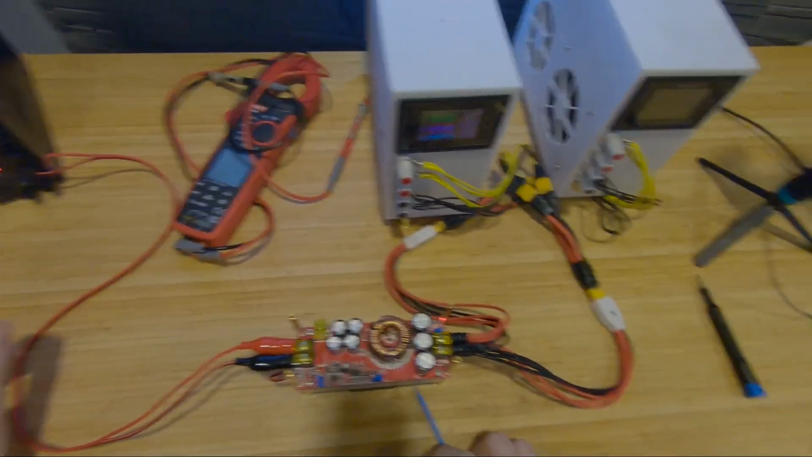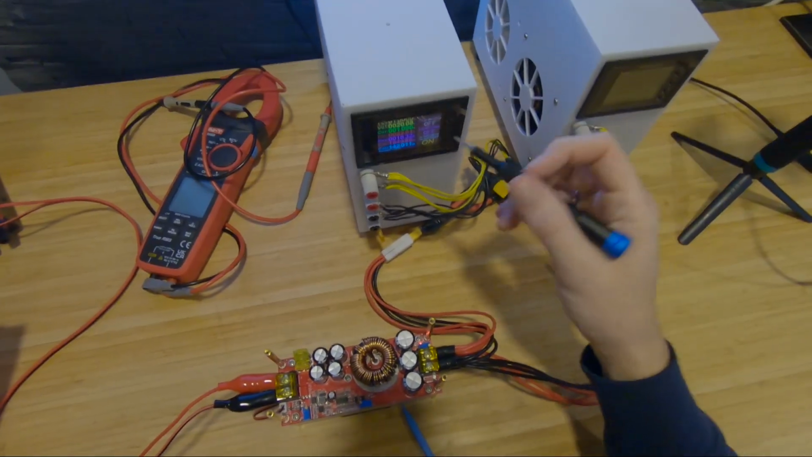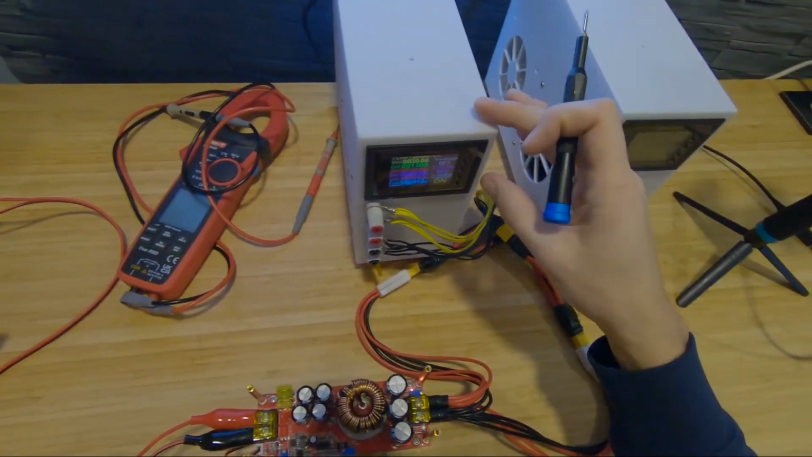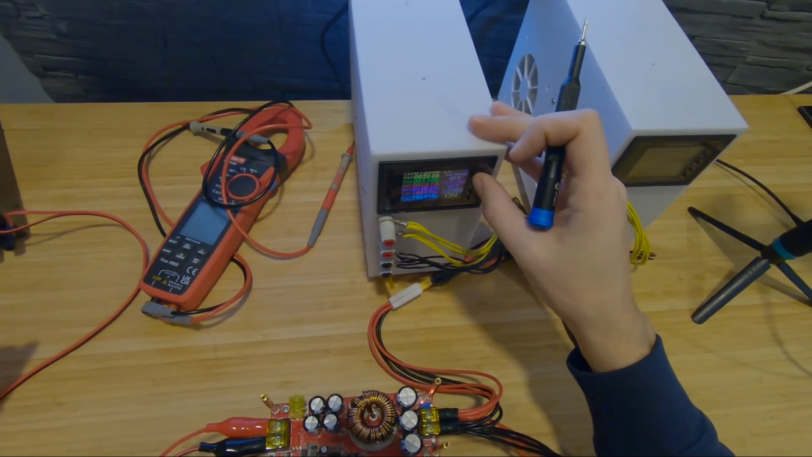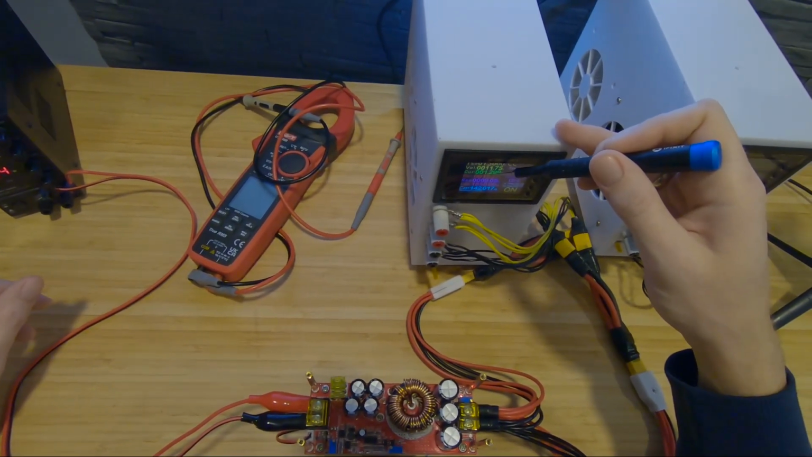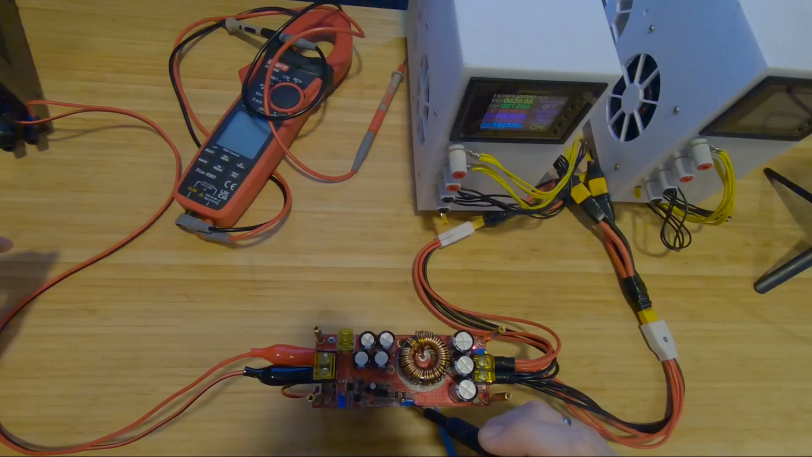So if we power it on with 12 volts, and put this on, our output is 20 volts, 1 amp we're pulling. If we ramp up the amps, 1.1, 1.2, 1.3, then it drops to the source voltage. It doesn't cut it off, it just limits it to the input. So why did I say this is on the output?